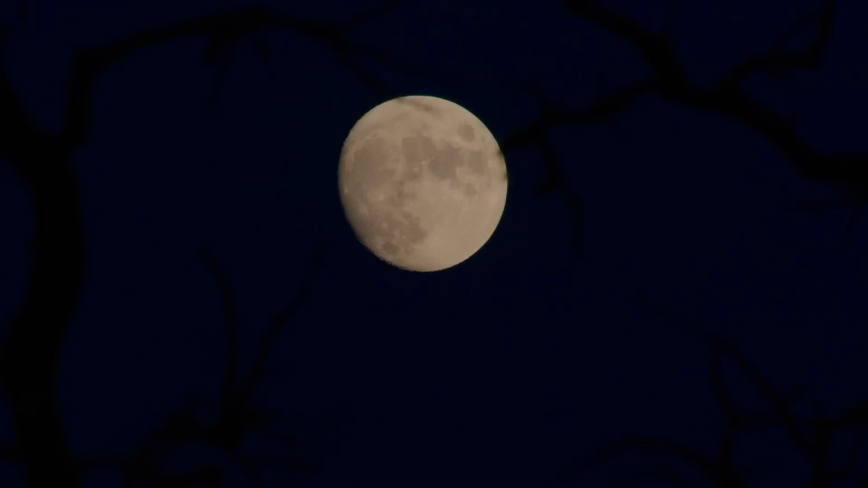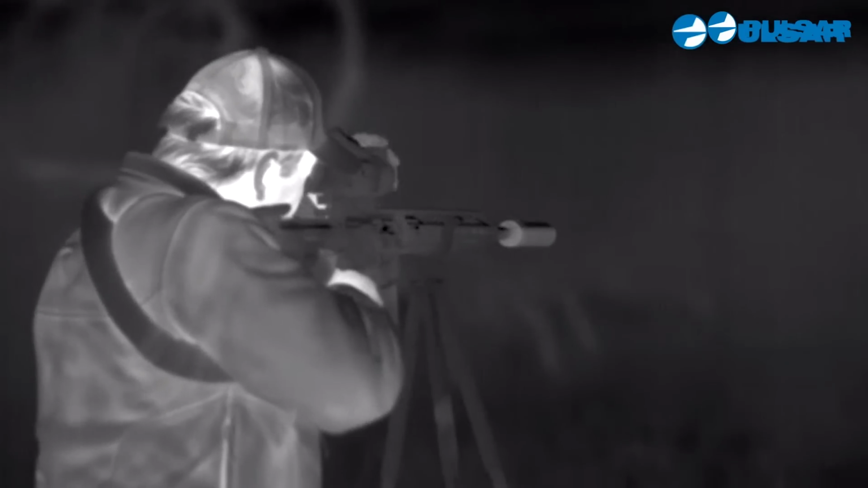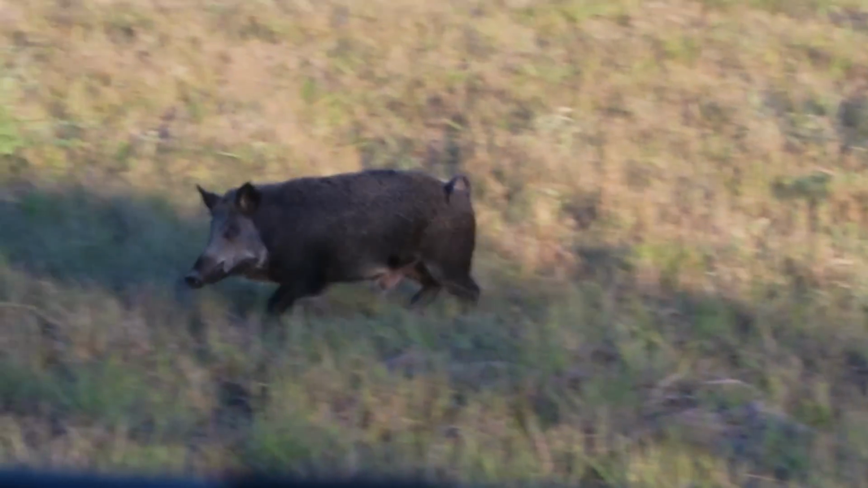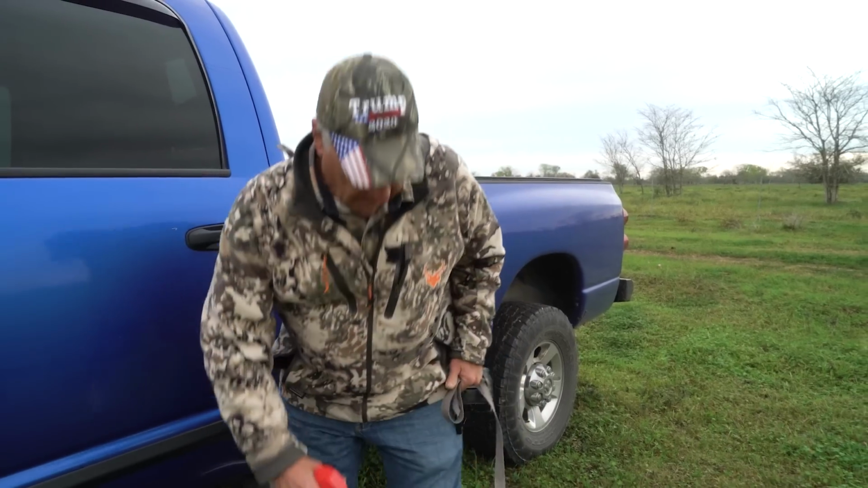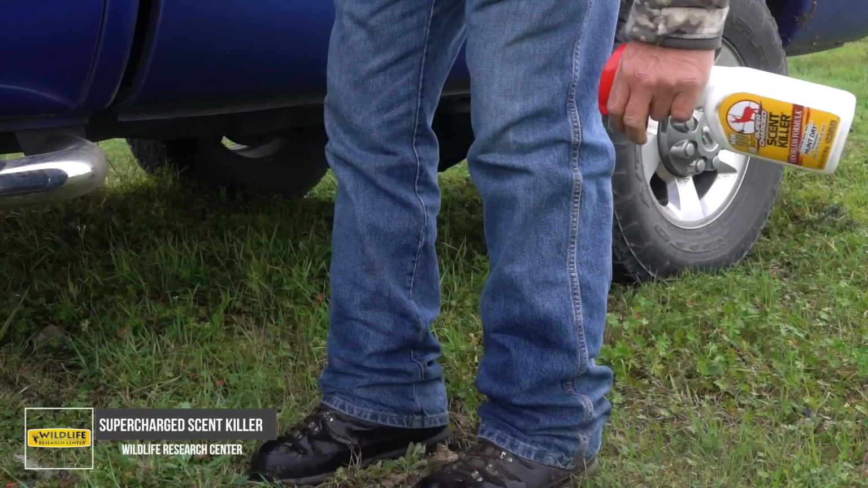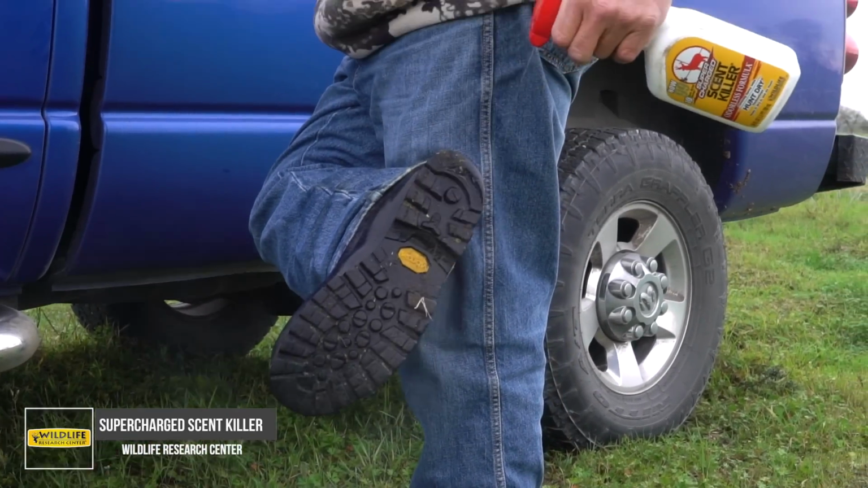I think hogs are a lot smarter than people give them credit for. At nighttime, if you've got a moon out there and you can see them, they can see you. I really believe that. So a hog's vision is not as bad as what you think. And their hearing, they got pretty big ears, okay? Their hearing is pretty doggone good. But their nose is as good as or better than a bloodhound's. And you better do everything you can to hunt into the wind and do everything you can to reduce human odor. And we do that.